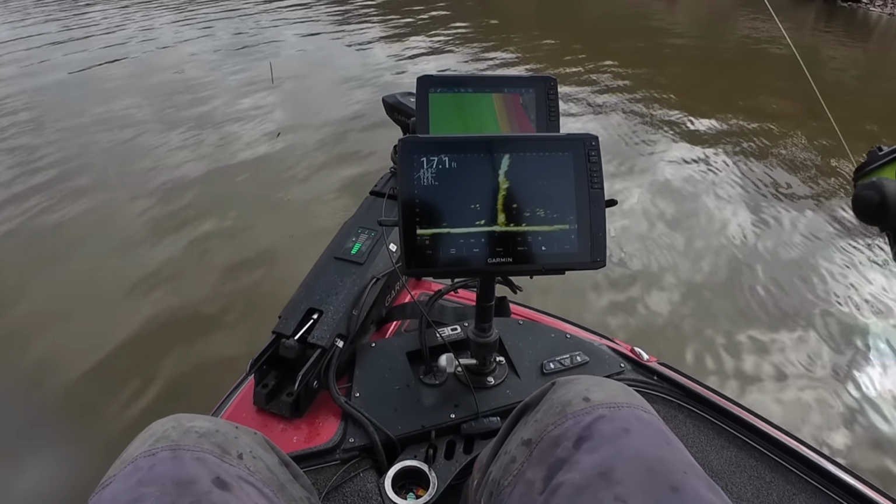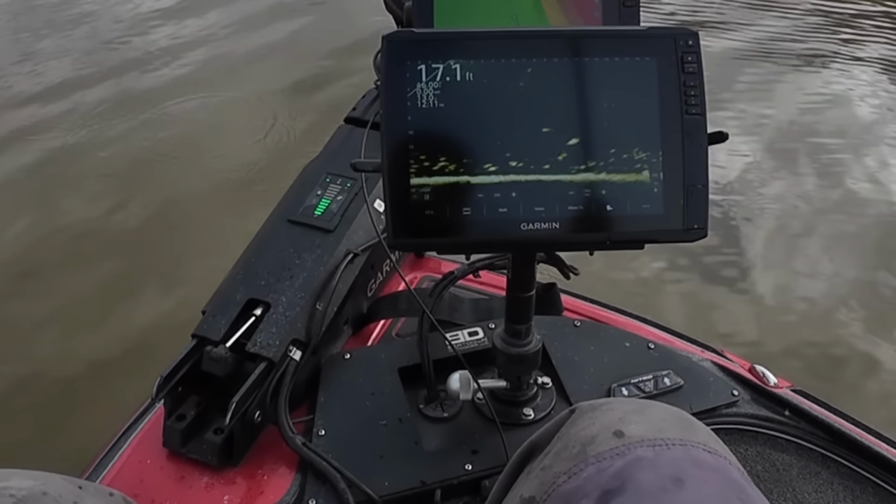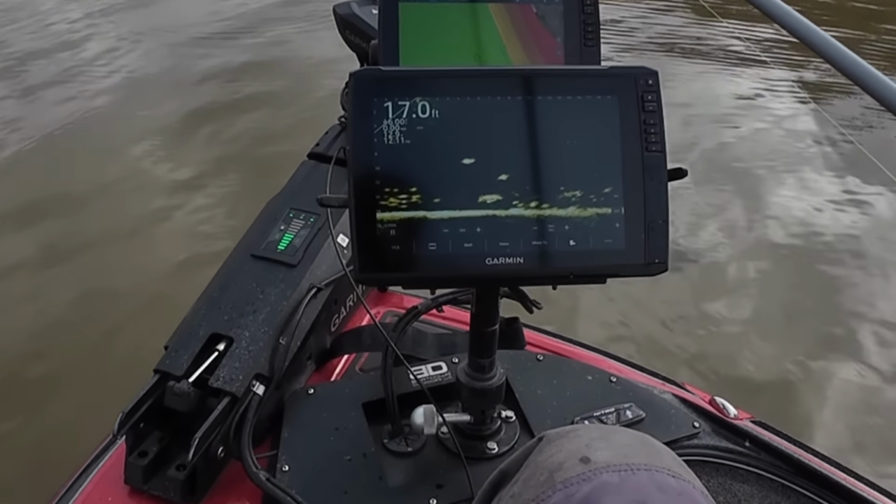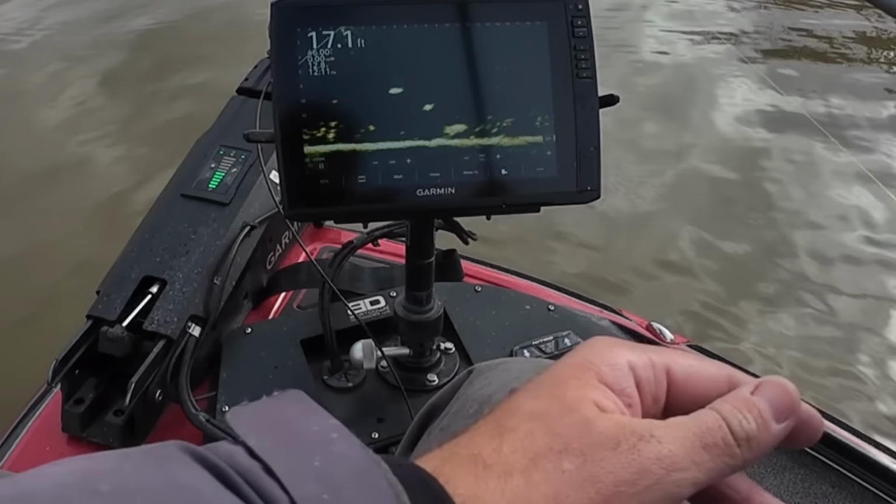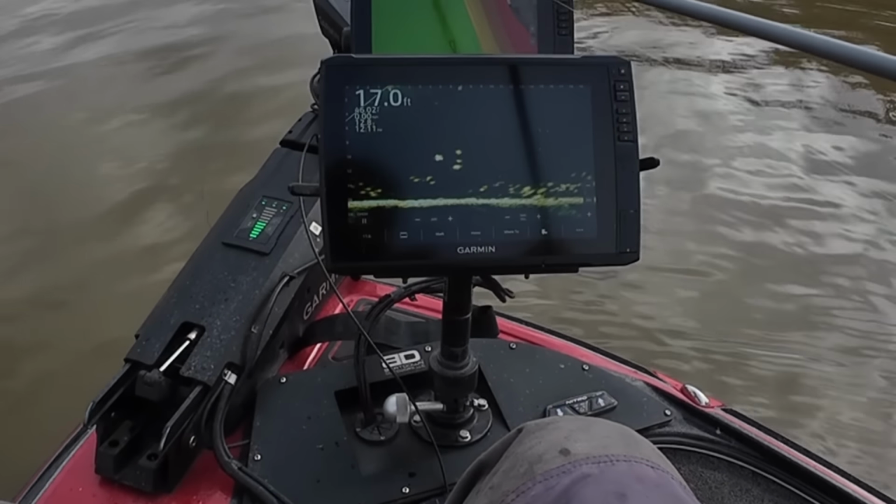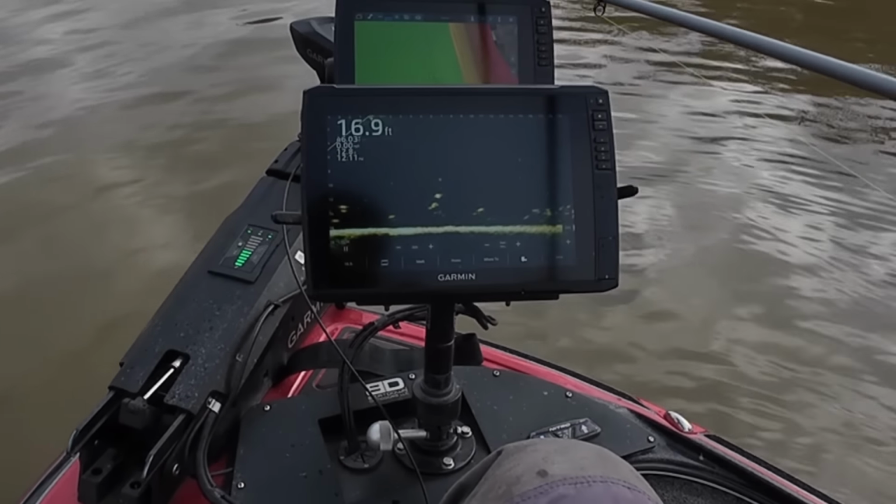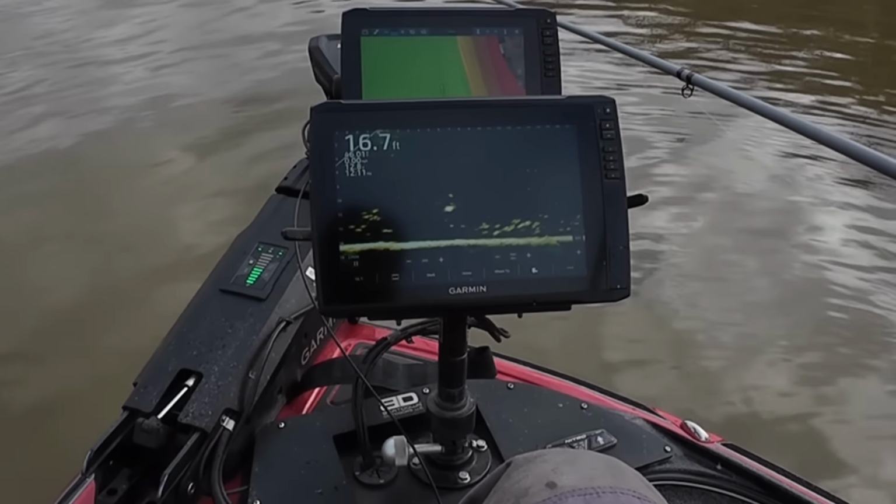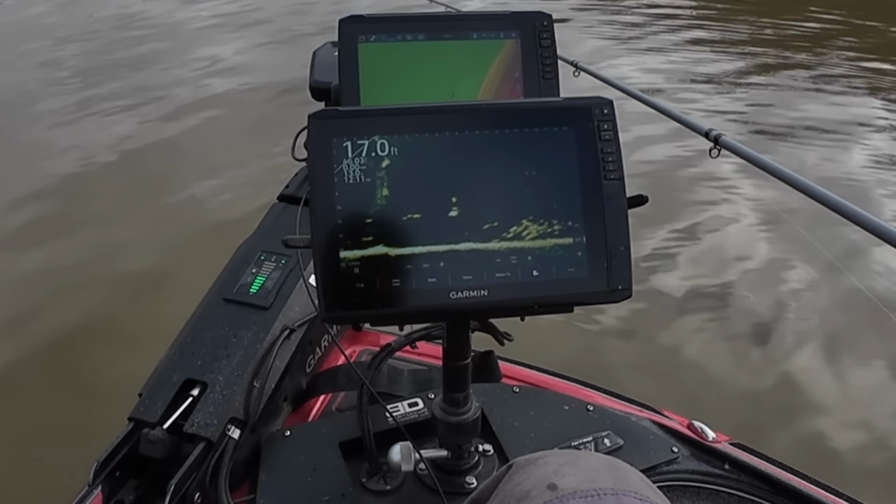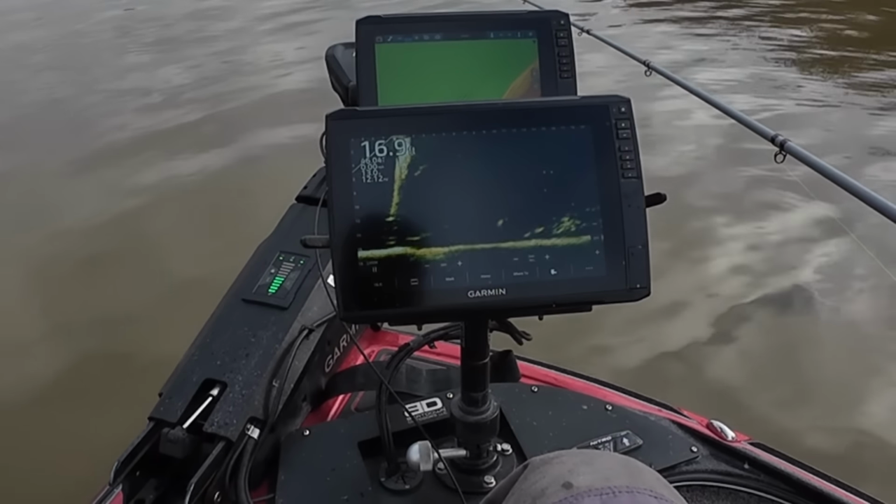Didn't have to go far and found them more. Wow, spooked off. There's another one out here suspended. Let's try him. He hadn't seen the jig yet. And if he don't want it, then we'll try that other one that just ran off because he looks bigger. Look, he's going down to it. Okay, right on this fish. I am bouncing it all over him. Man, they're being stubborn, I'll tell you what.